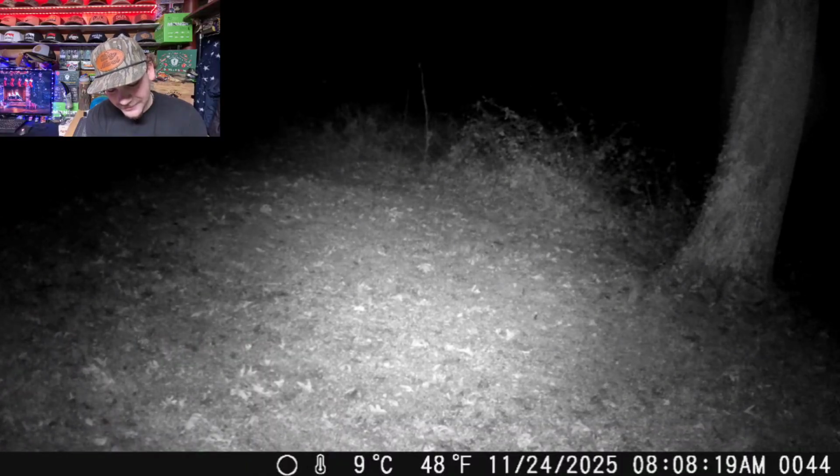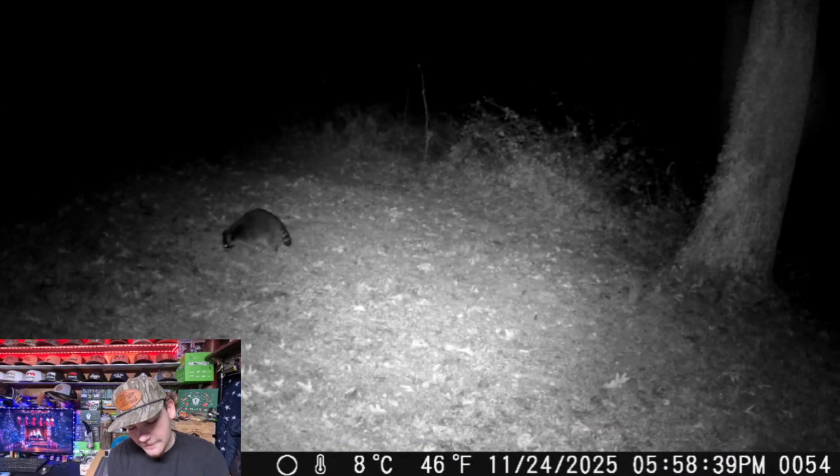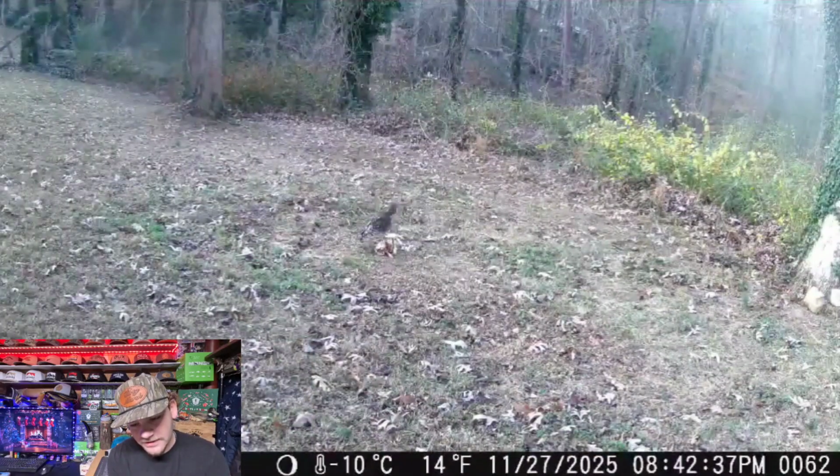Oh, she's standing up on her back legs. And then she's gone, so now to move on. Yeah, this is 5 a.m., so she must have been down there all night just eating. Let's move on to the next one real quick.